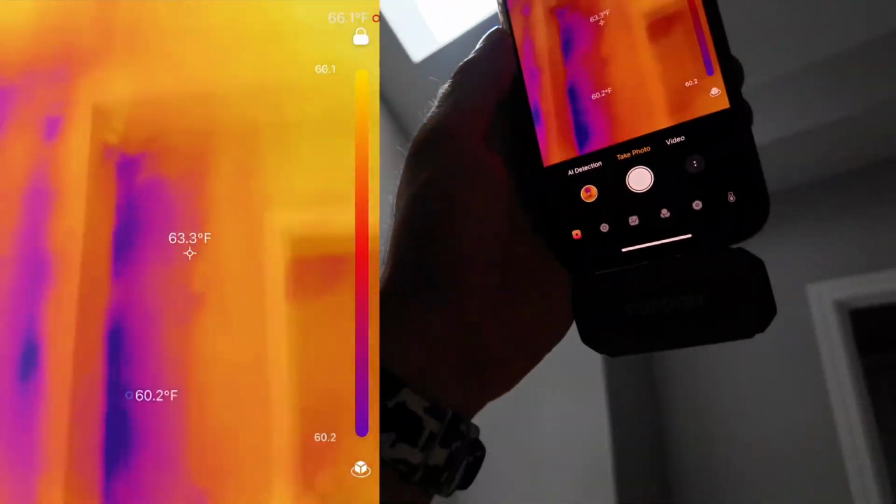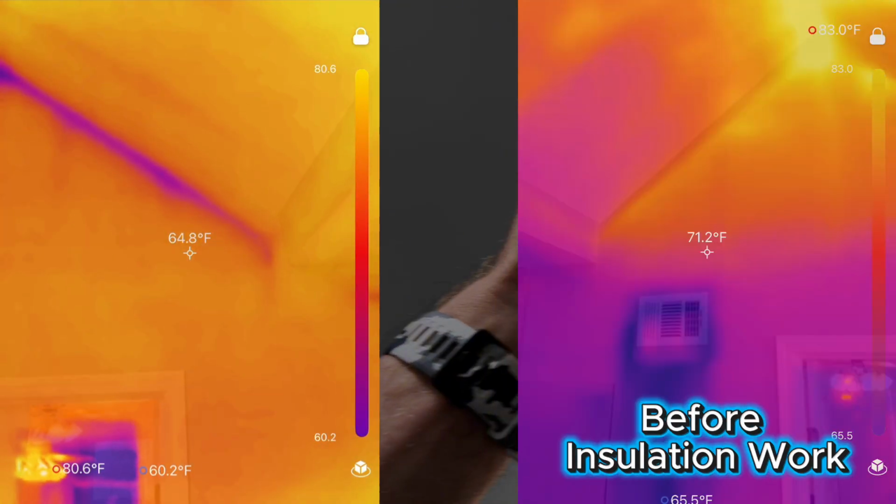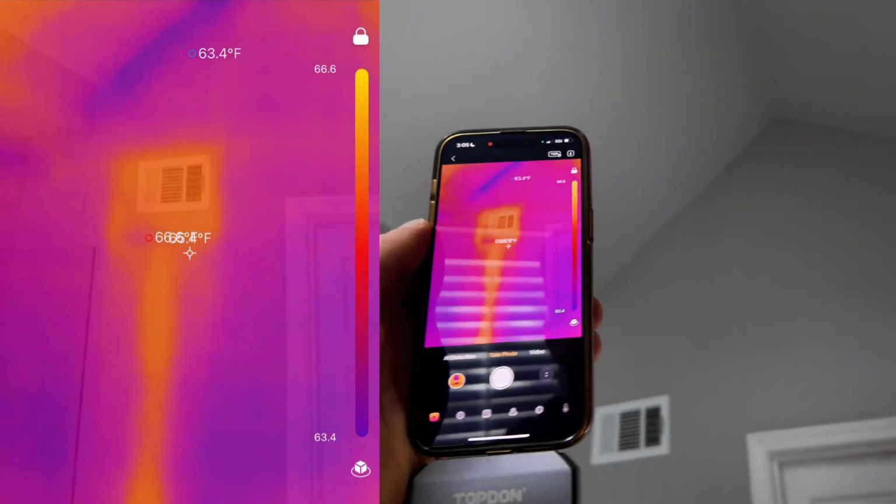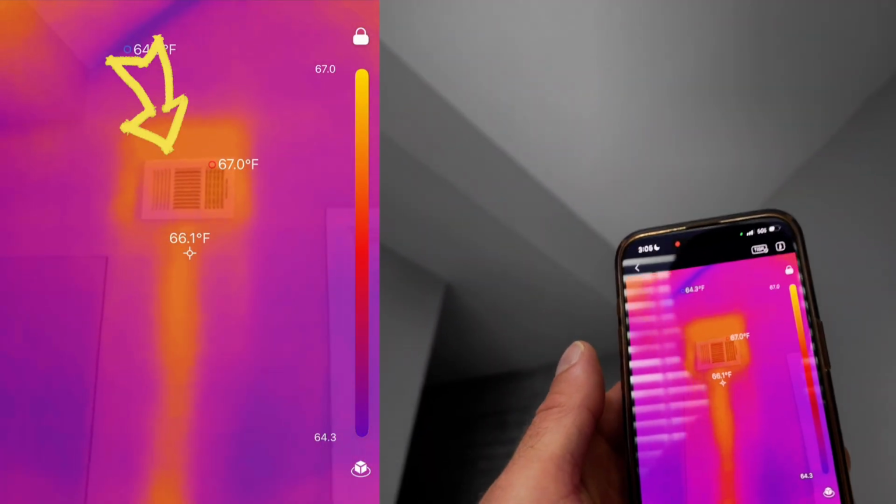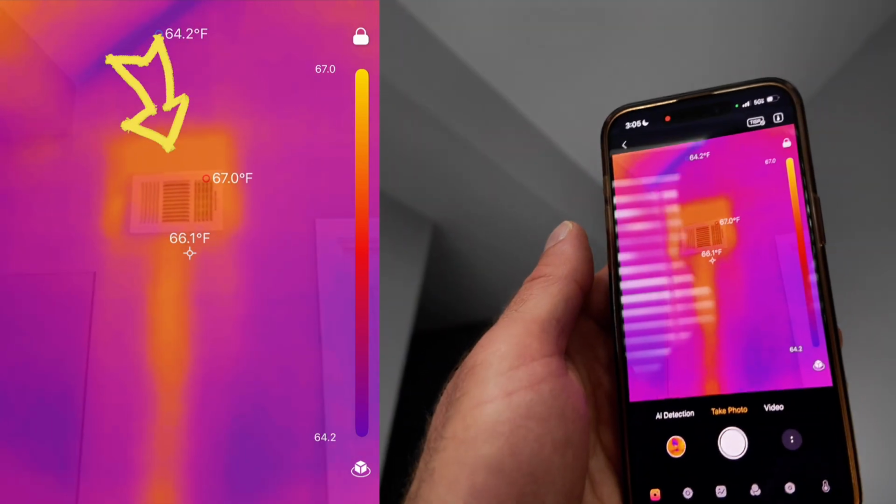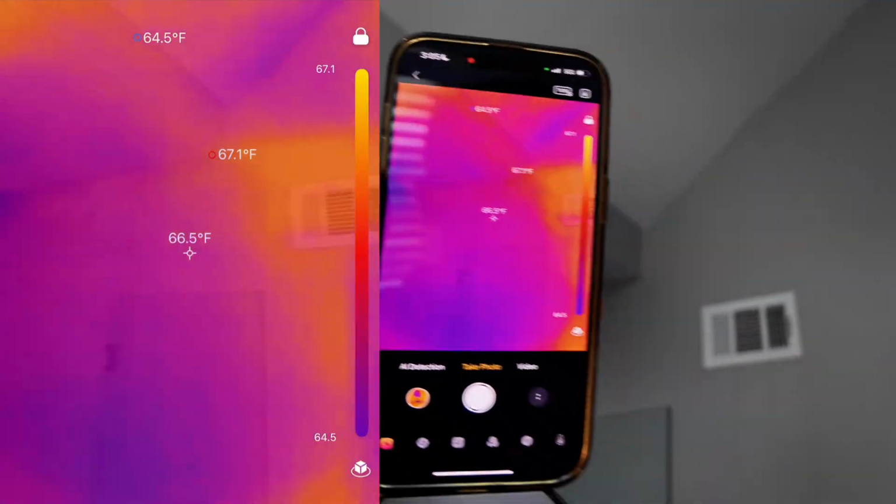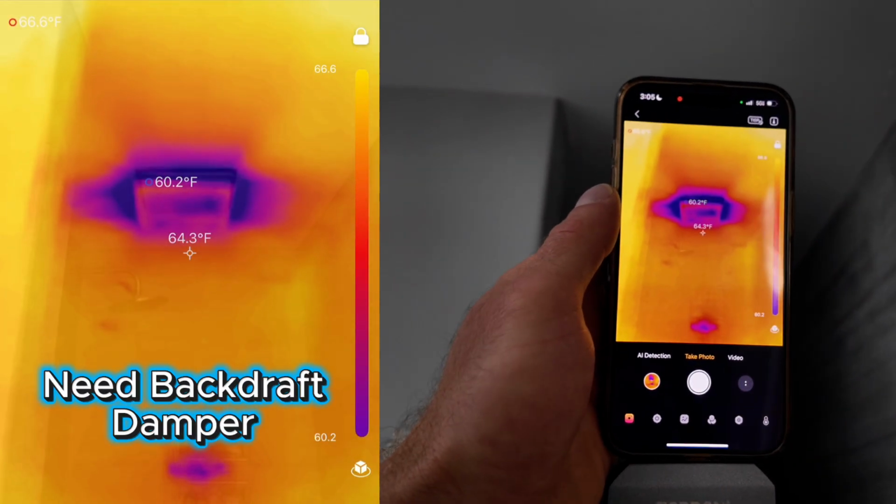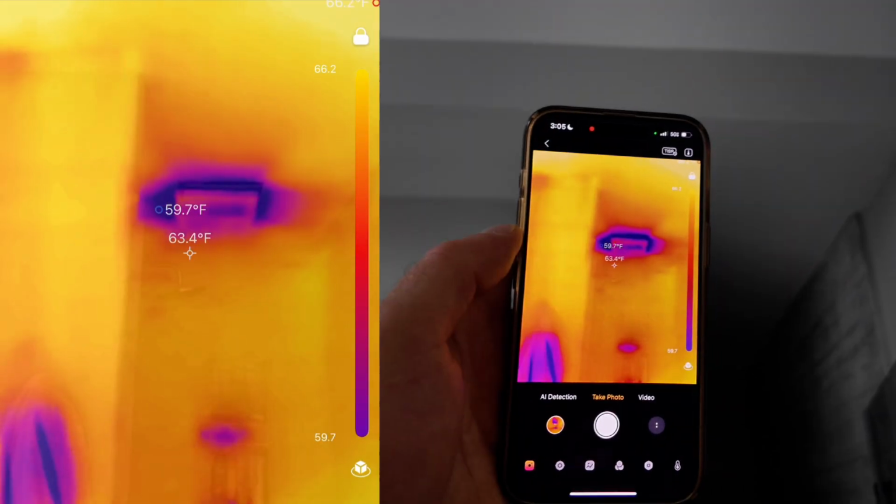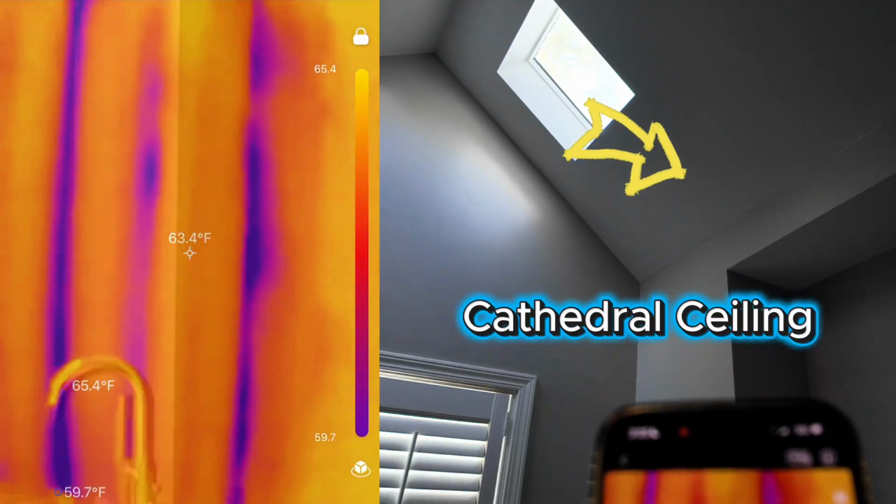Now we're in the master bathroom. This knee wall was really hot in the summertime because all it had was fiberglass insulation on it. And it was connected to this wall cavity a little bit. Basically, this duct started sweating in the summertime because of how hot the attic was just above the duct and how cold the duct was. The exhaust fan is pulling air from outside because there's no backdraft damper on it, so that's something that could be added.